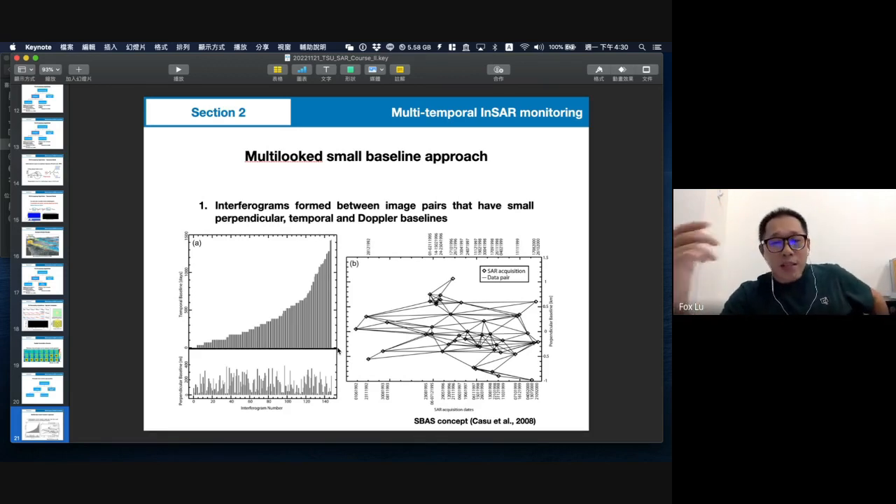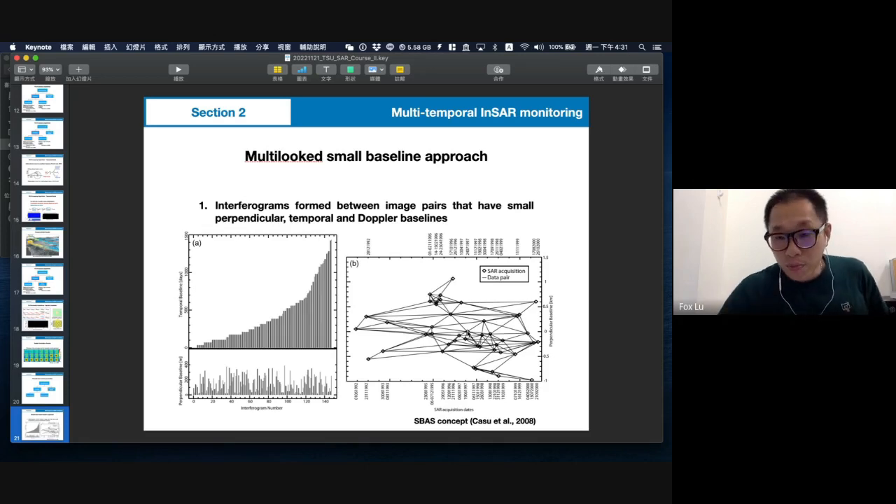So for this idea, they build a lot of image pairs, like here, more than 100 image pairs. And if you plot them in the temporal and spatial distribution, with time here and baseline here, you will see a network. This helps us do a lot of things to try to measure the surface deformation.